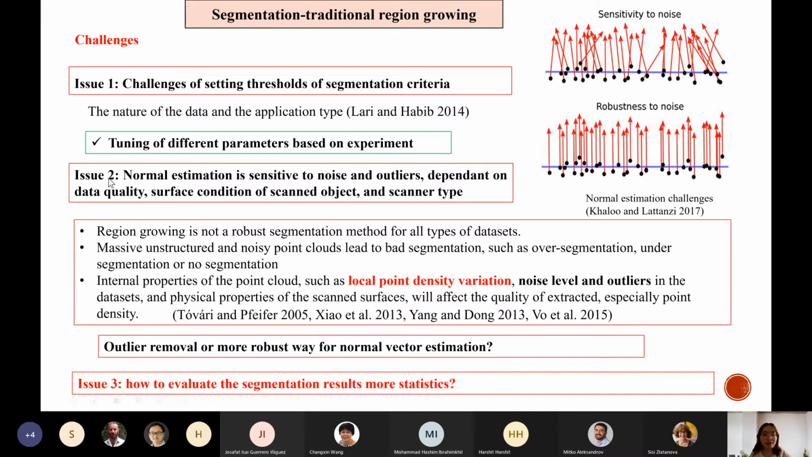The second issue is that the normal estimation of the region growing is very sensitive to noise and outliers. You can see from this picture, this is the normal vector estimation using the region growing. It is very sensitive to the noise.